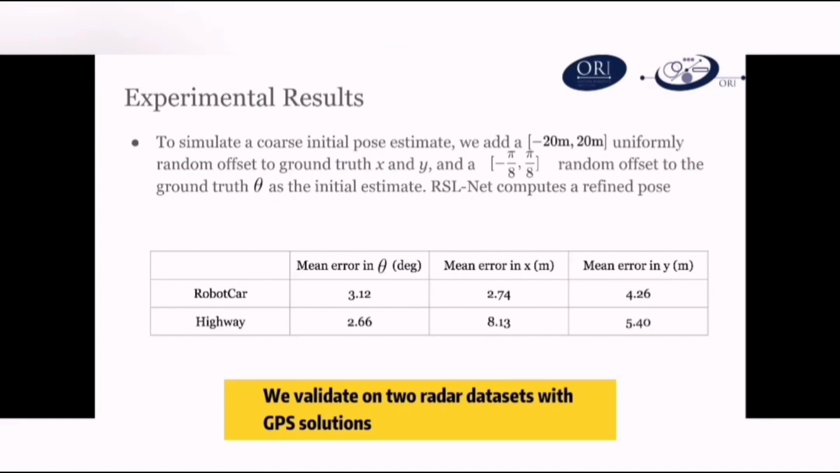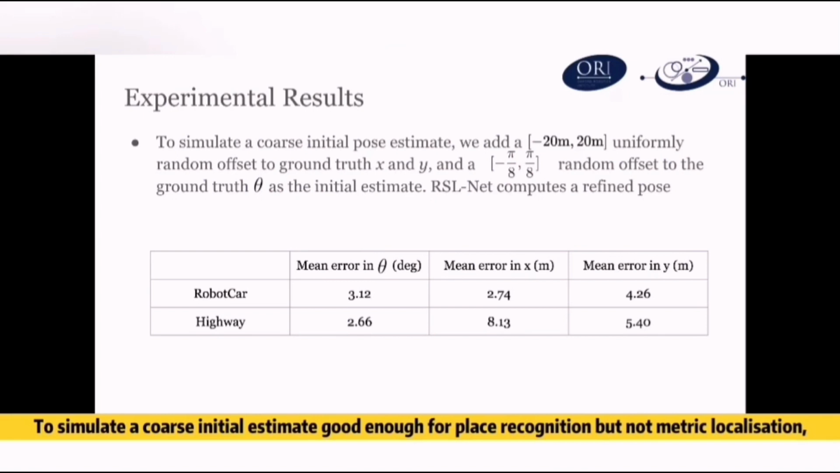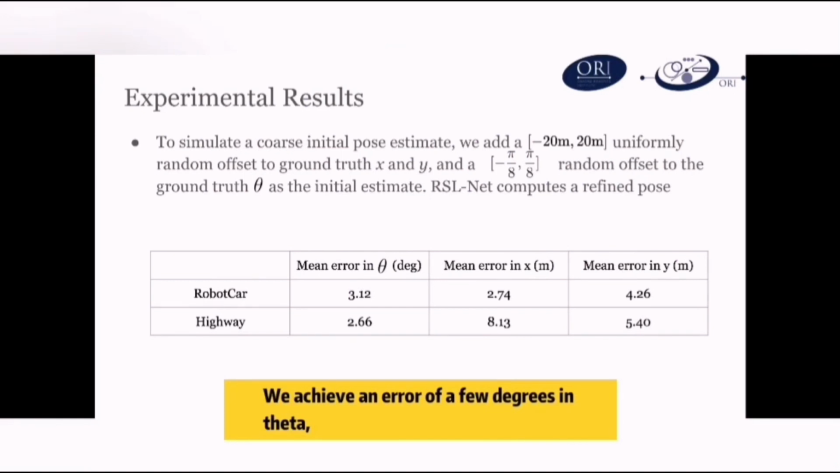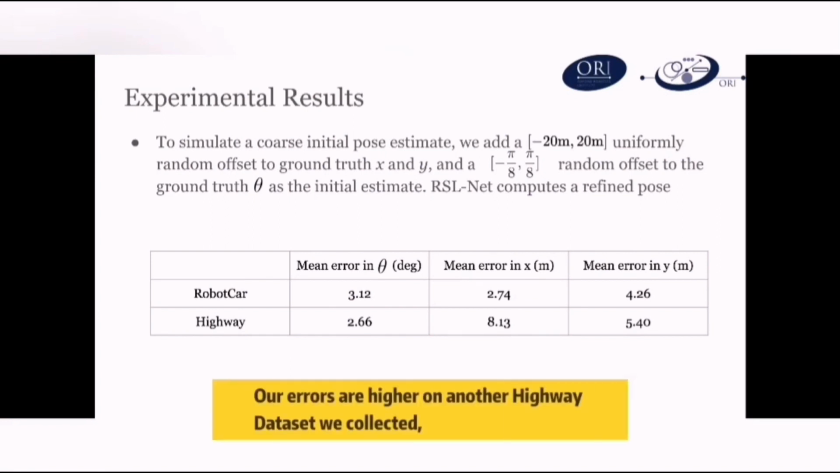We validate on 2 radar datasets with GPS solutions. To simulate a coarse initial estimate good enough for place recognition but not metric localization, we add large artificial offsets to the GPS solutions at each frame when querying for the satellite images. We achieve an error of a few degrees in theta and a few meters in x and y on the Robocar dataset, which features an urban environment. Our errors are higher on another highway dataset we collected due to the lack of geometric structures useful for pose estimation.